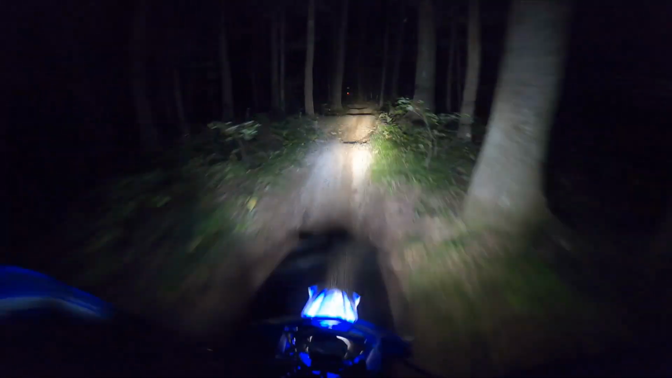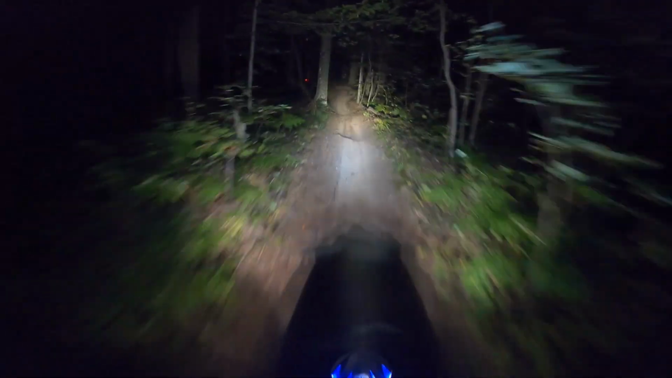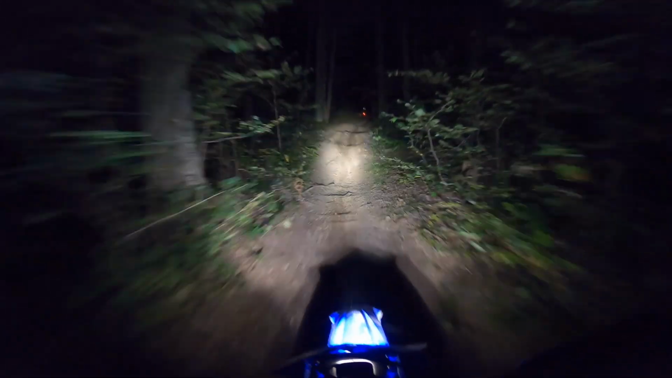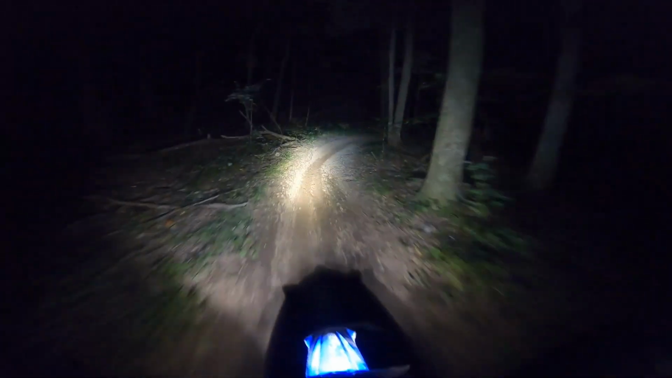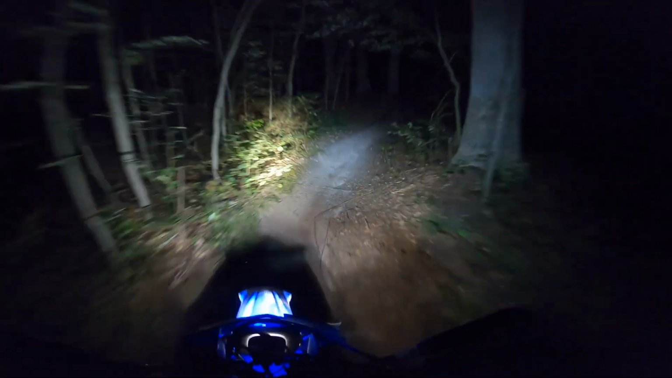Now these things are pretty well secured to your helmet. They've got double-sided 3M. So wherever you decide you want to stick it on, you clean your helmet with alcohol and stick it on real good.